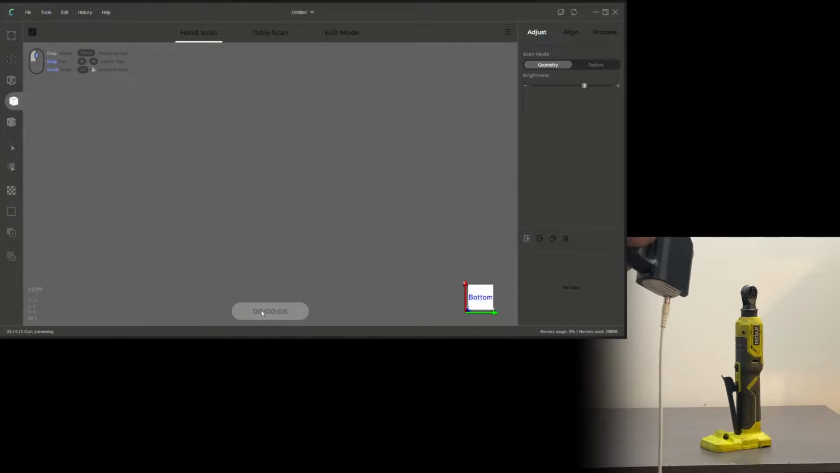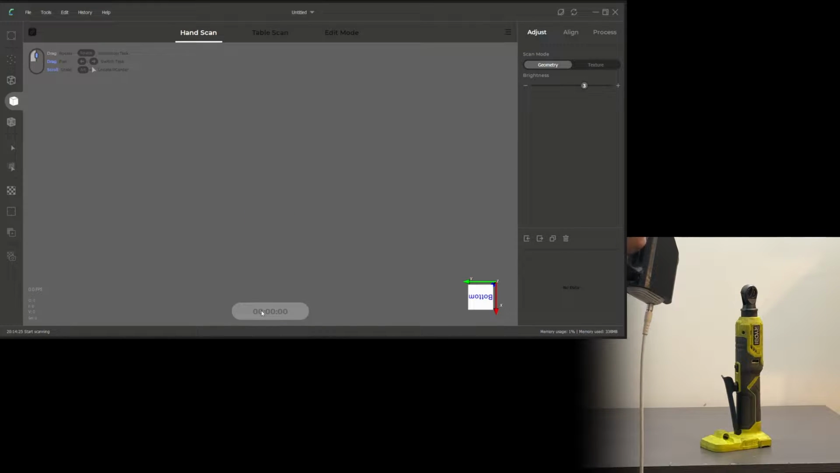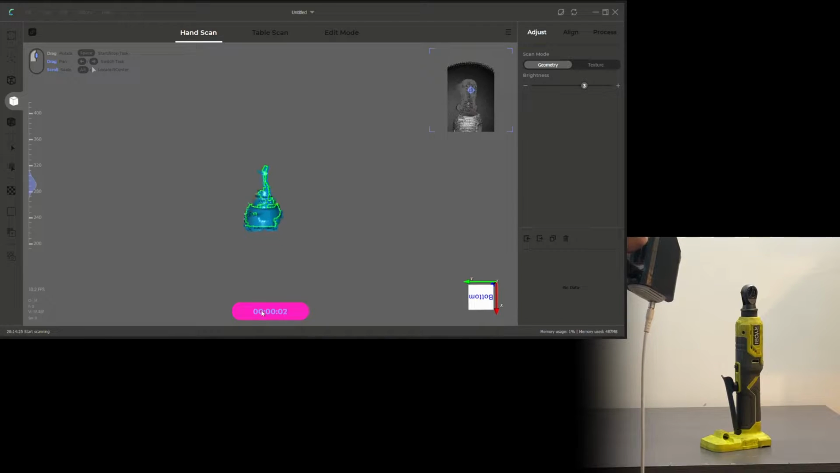Clicking preview will give you 10 seconds by default to get the scanner the correct distance from the item by looking at the graph on the left. The preview countdown can be adjusted in the settings if you need more or less time to get ready. You will immediately go into scanning straight after the preview countdown is finished.